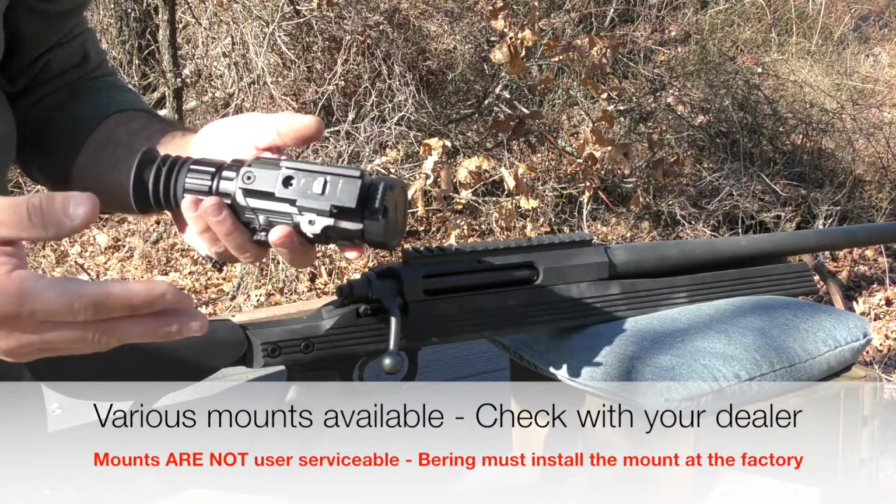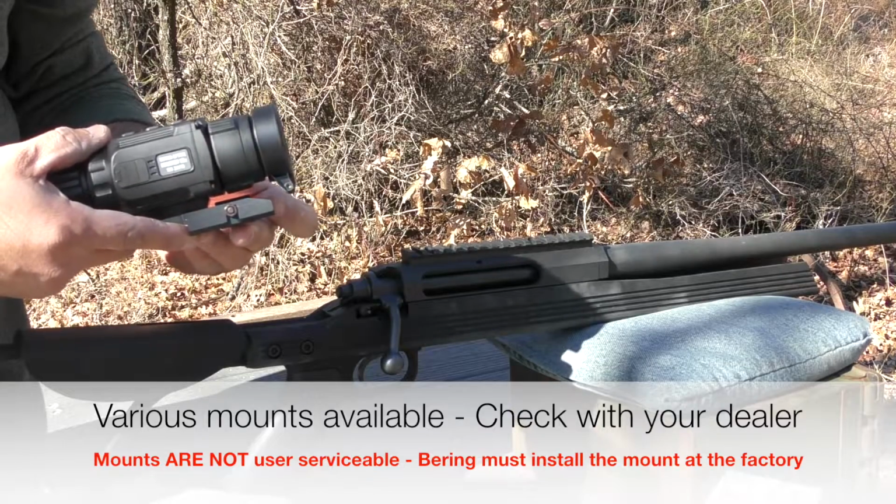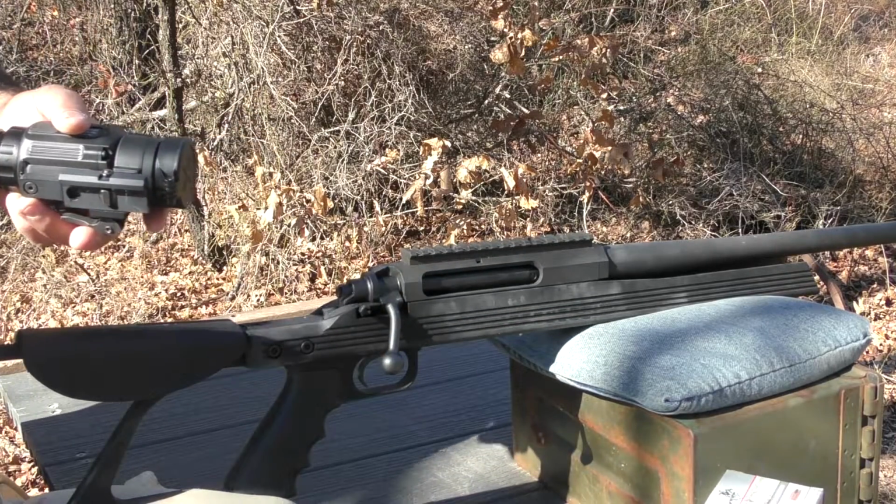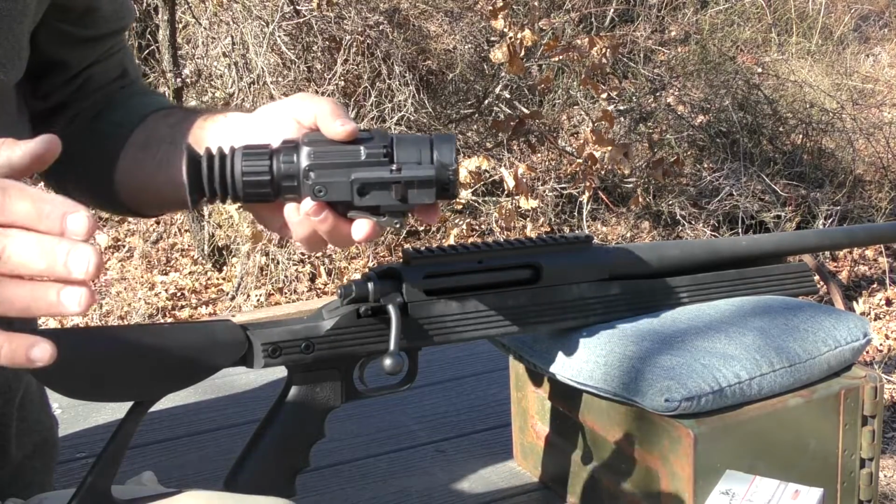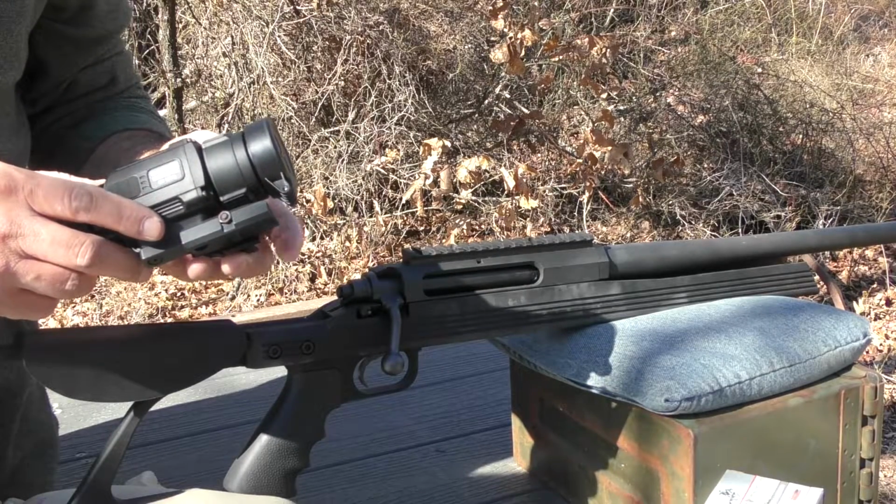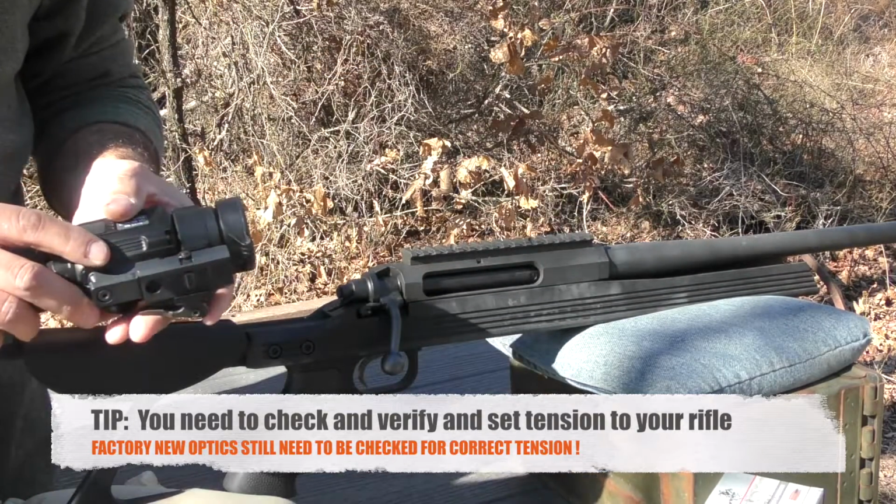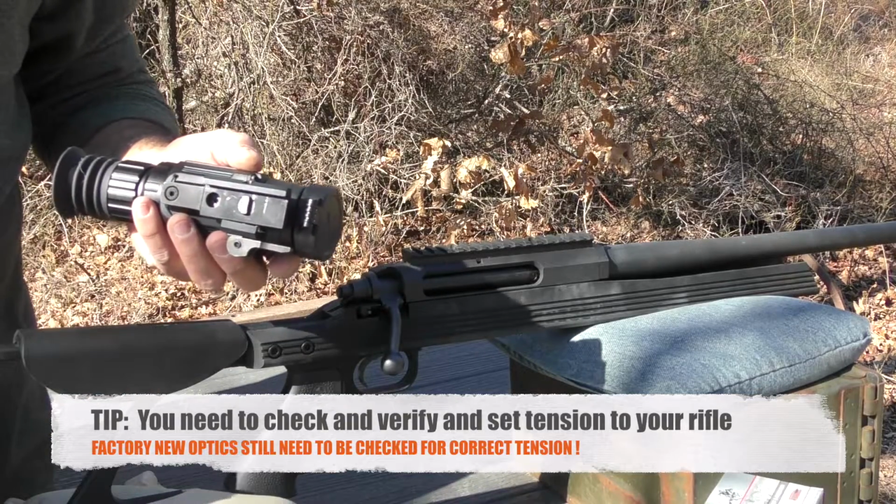If you ever need to switch mounts or you have questions or concerns about your mount, you would reach out to Bering or your dealer and let them know what you got going on. So when Bering ships these mounts, they do so essentially hoping to use an optimal tension setting for the masses. However, it is upon you, the end user, when you receive your Bering Optics Hogster VIBE, to go ahead and tension this to your rifle, the width of your Picatinny or scope base, to this mount. And so what I like to do is put the throw lever with zero tension.